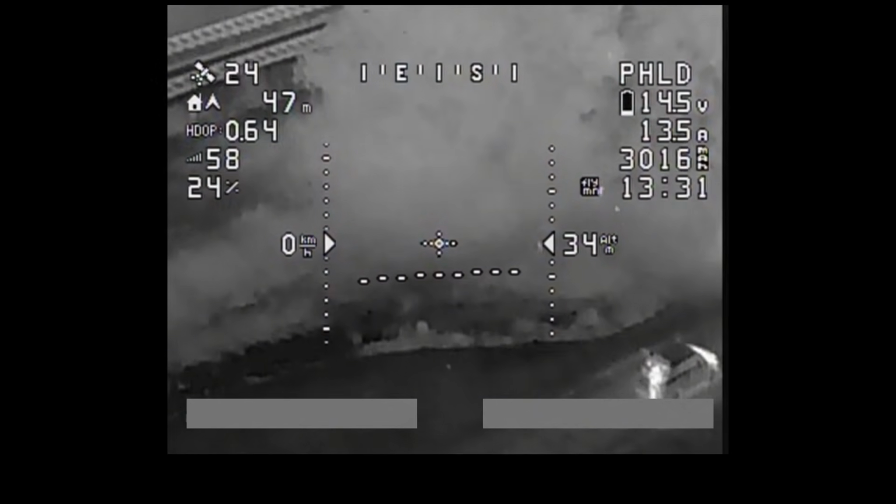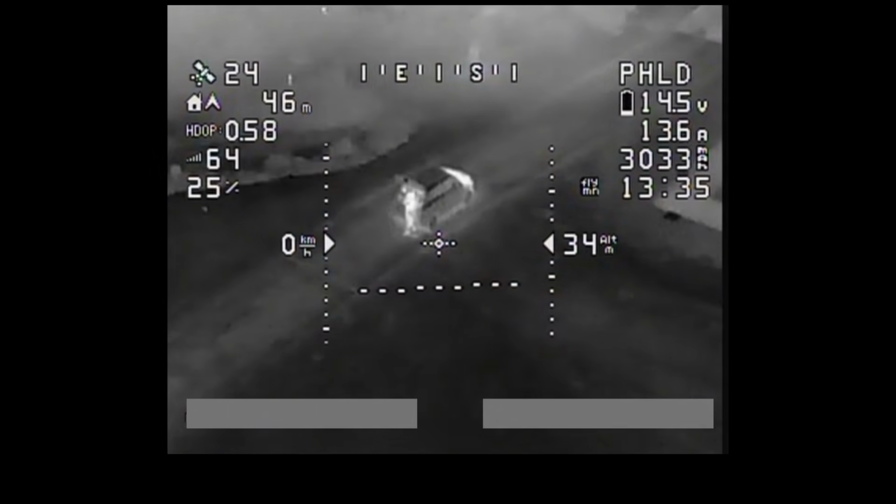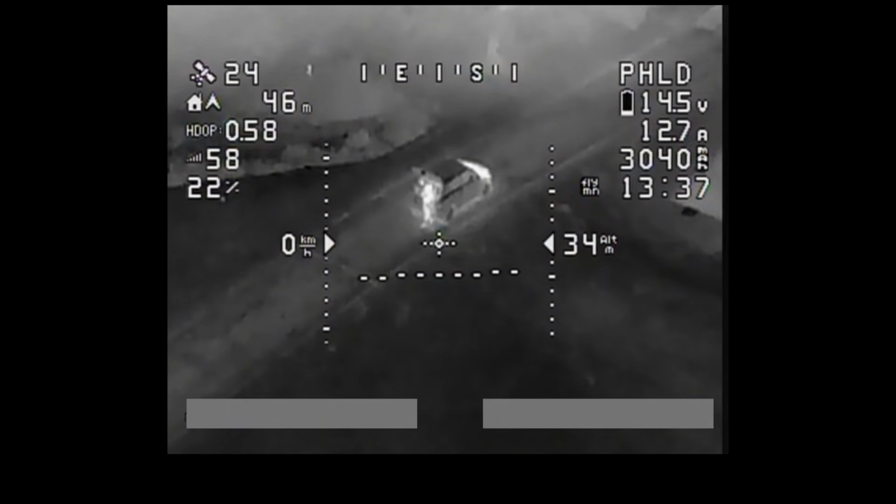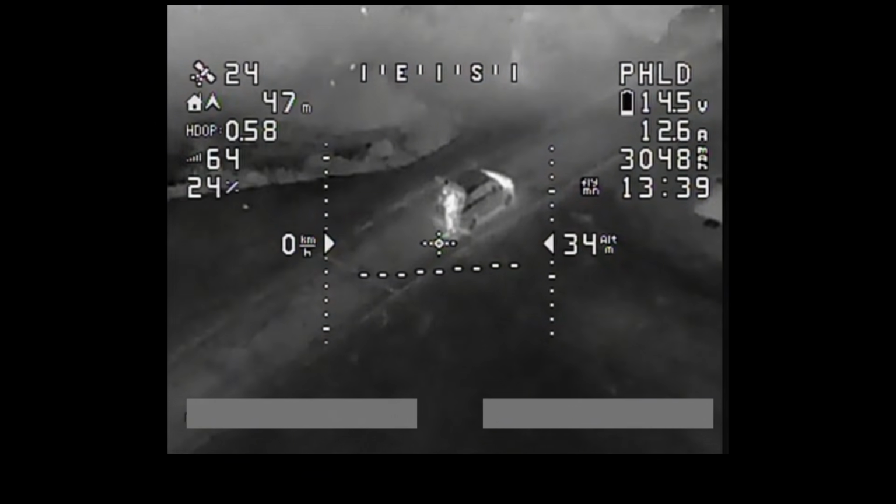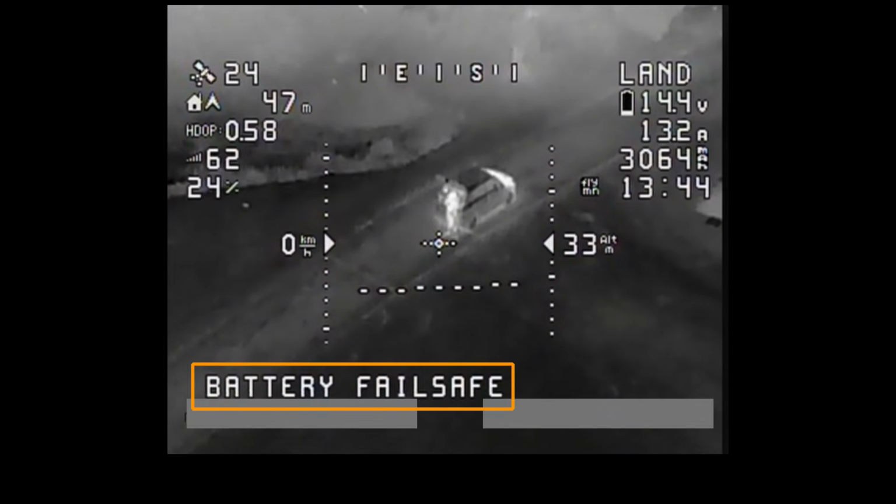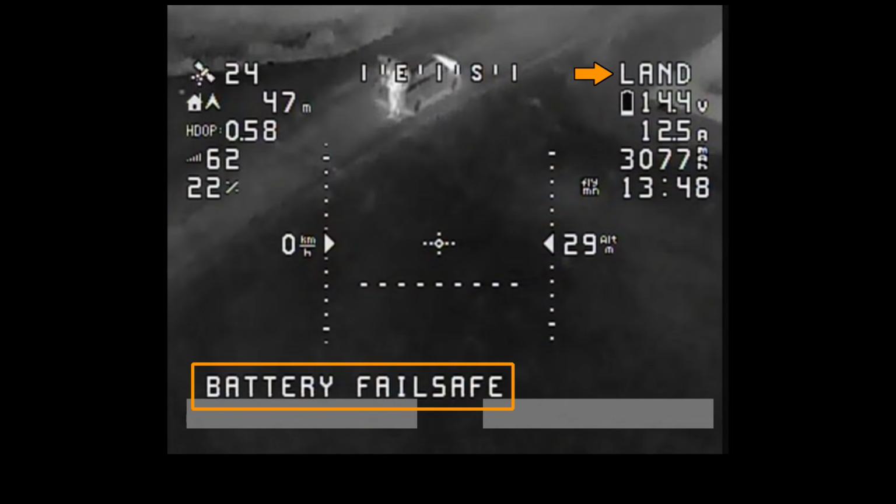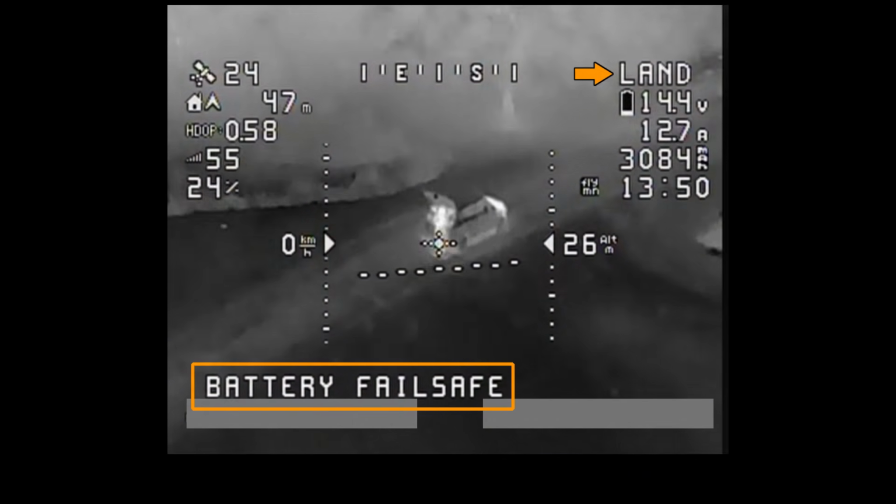And having the gimbal here, as well as the fact that it's a proper quadcopter that's inherently a much more stable platform, is working very well. So there you go. The battery failsafe is now properly enabled. You can see in the top right there, it now says land. So the aircraft is now bringing herself down to land.